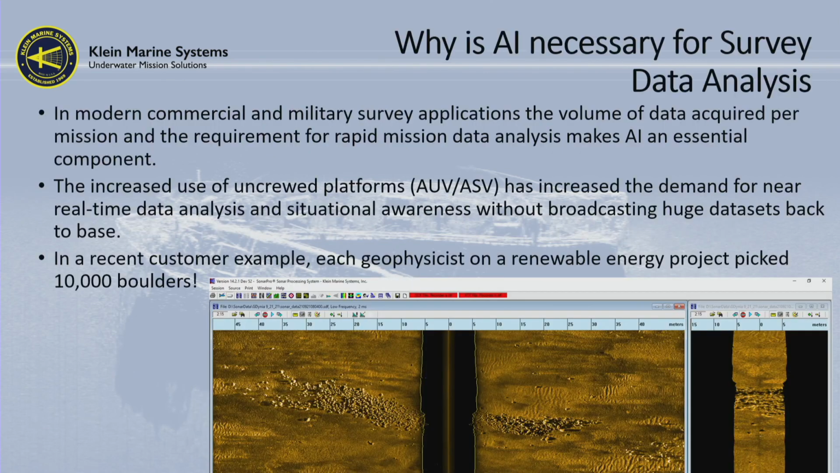Right, so why do we think it's necessary to bring artificial intelligence into our survey industry for data analysis? In modern commercial and military survey applications, the volume of data acquired in every single mission is growing rapidly. We're also finding that surveys are happening with swarm-type vessels, so you might be out there with 3 or 4 different uncrewed vessels, collecting literally terabytes of data a day. How does the human actually analyze that?